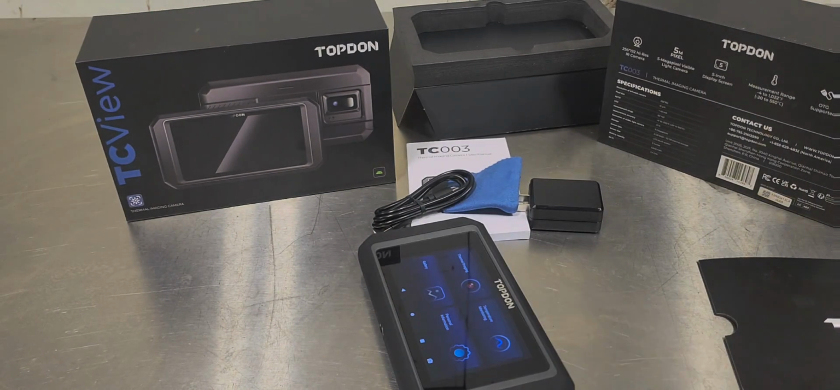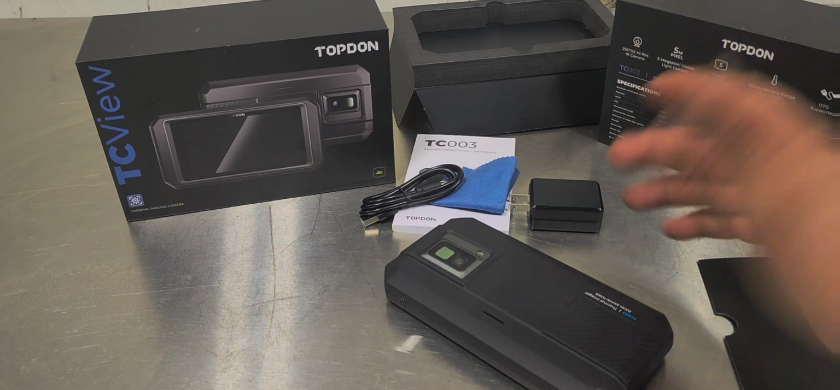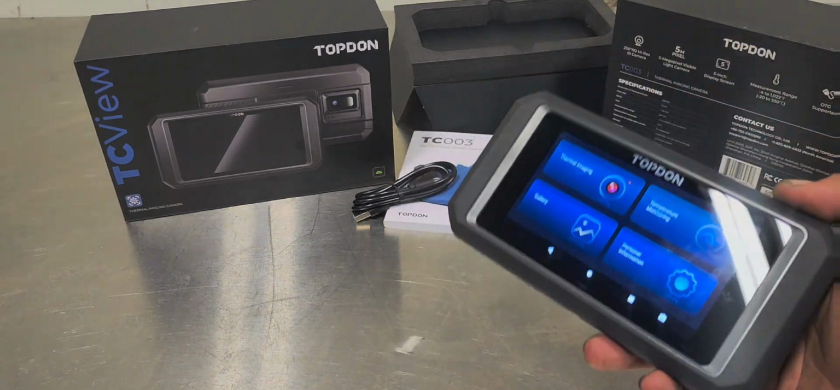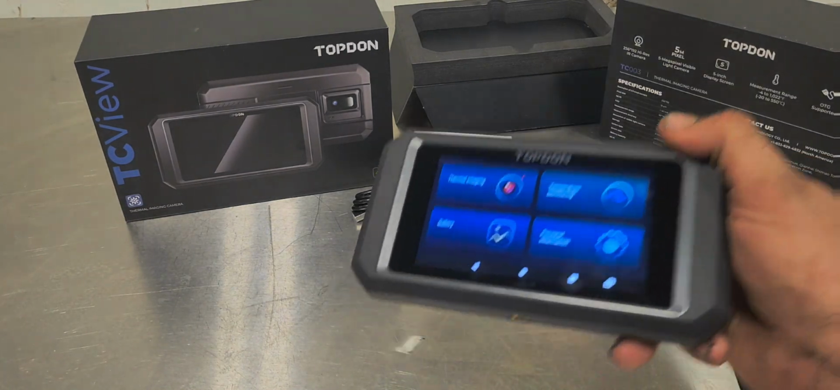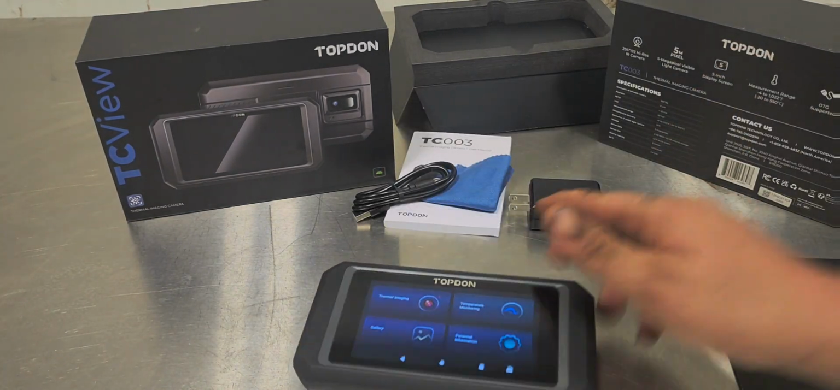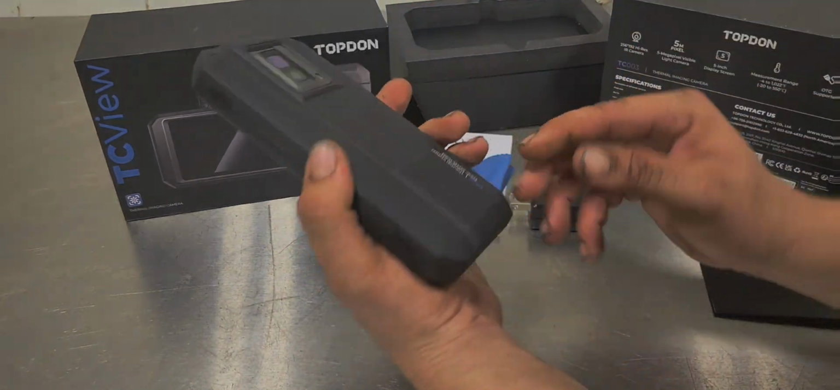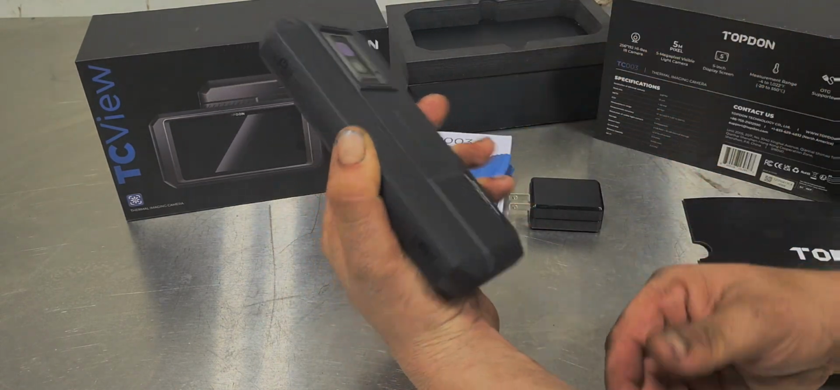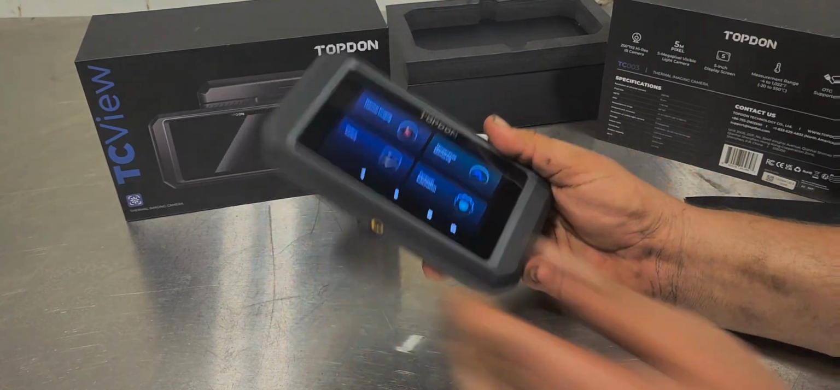I mean, this is going to fall off something on a car or drop out of my hands. I'm going to get grease on it. I'm going to get dirt in it. It feels sealed up, guys. You got this nice edge around here. Everything right here, if you guys are familiar with an OtterBox for a cell phone, that's what it feels like. This feels protected.